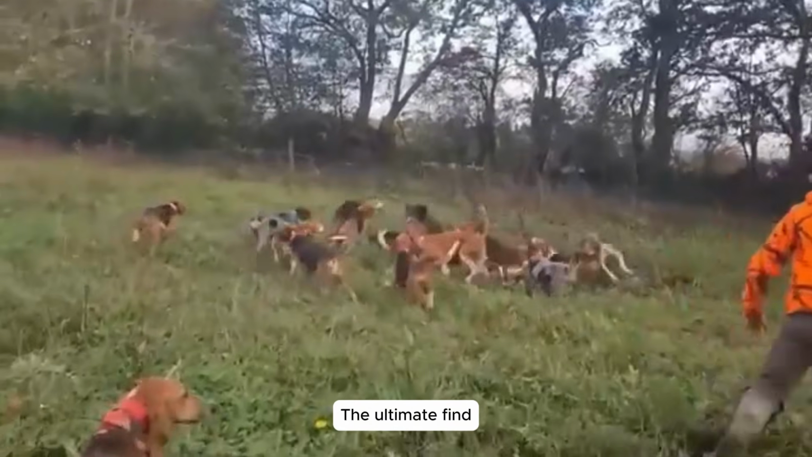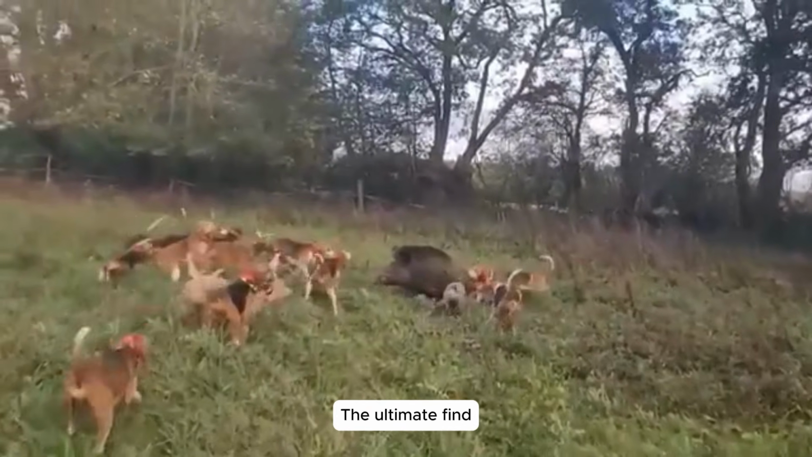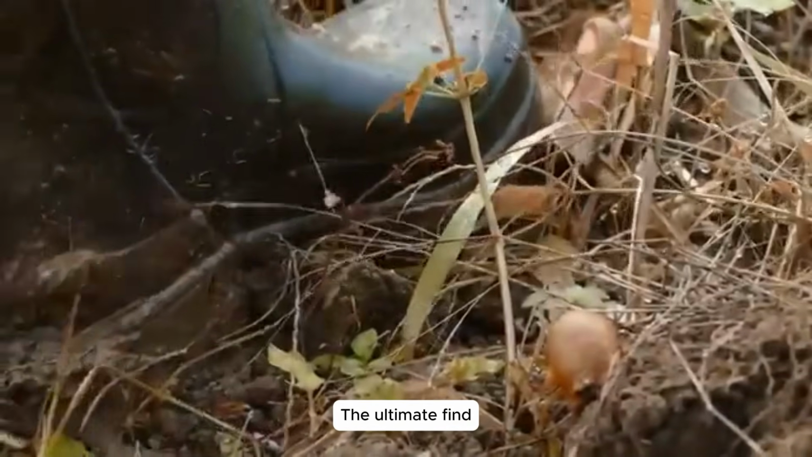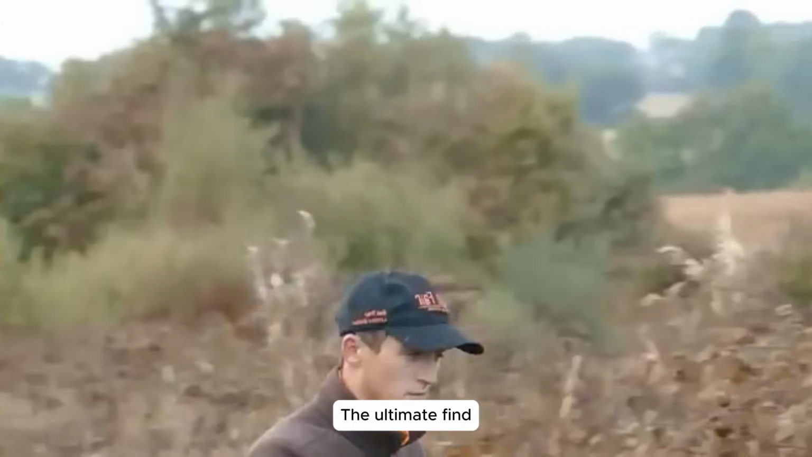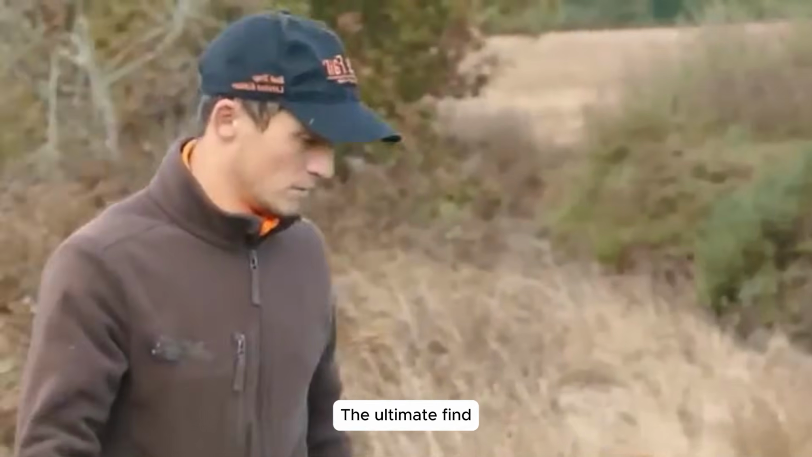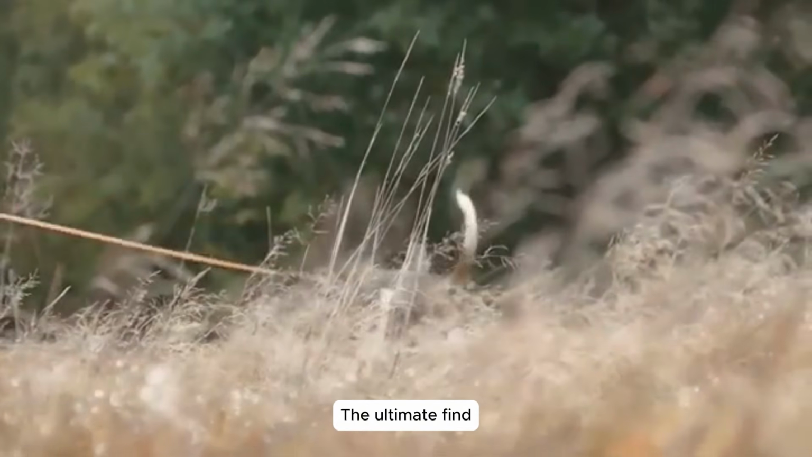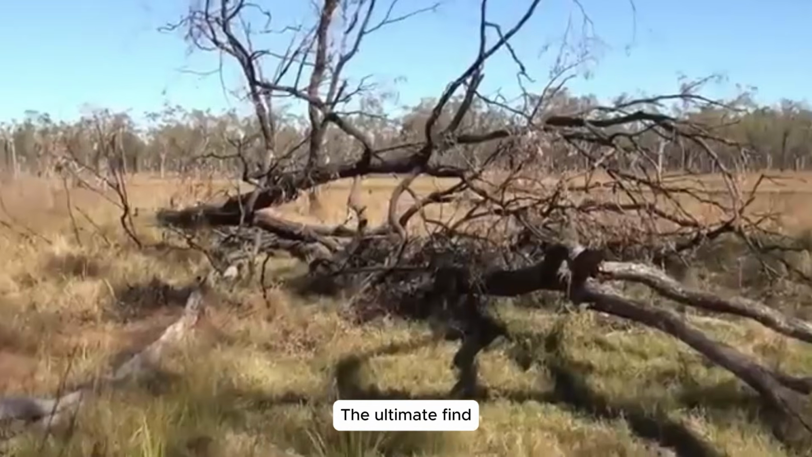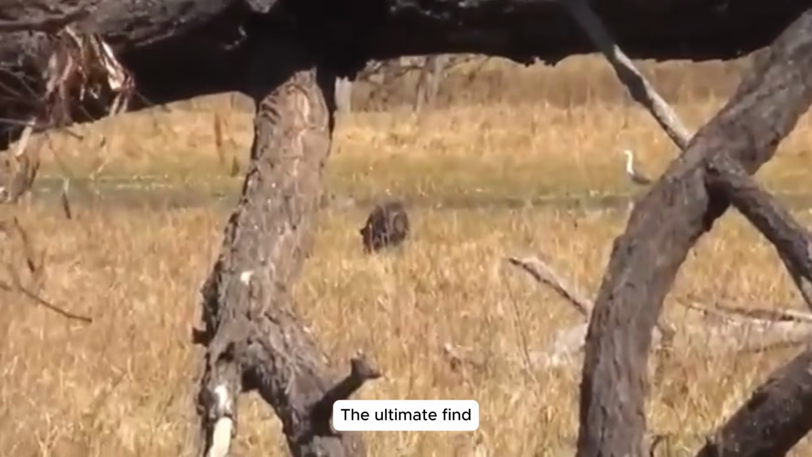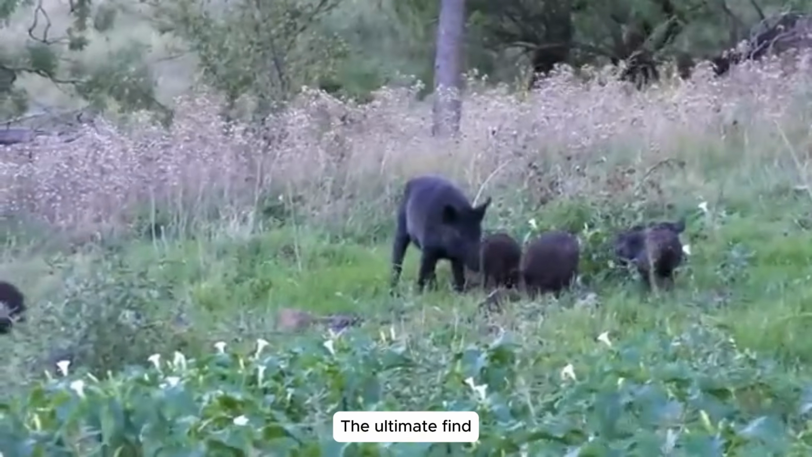Final hunt and conclusion. As dusk settled, tension gripped the air, every moment charged with anticipation. A dark shape flickered in the distance, the final challenge. With a single, decisive shot, the silence shattered, marking the hunt's success. We packed up, returning to the village with our hard-won trophies, proud to have defended our crops and restored peace to the land.